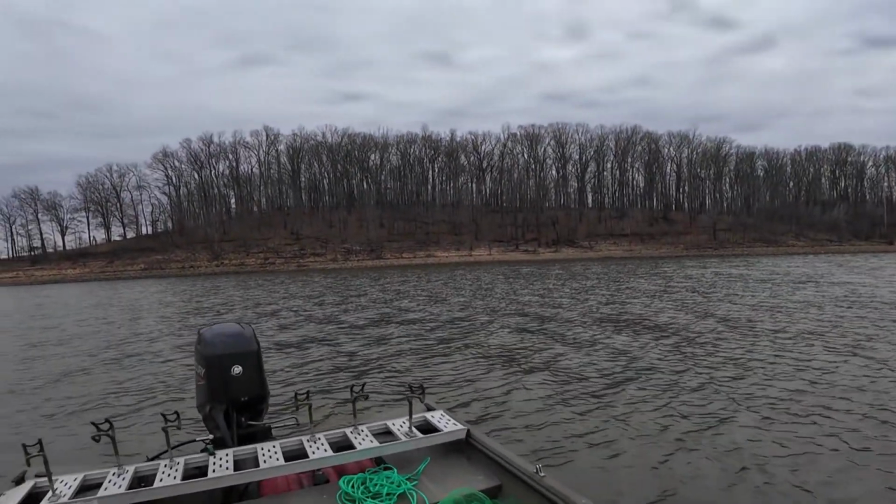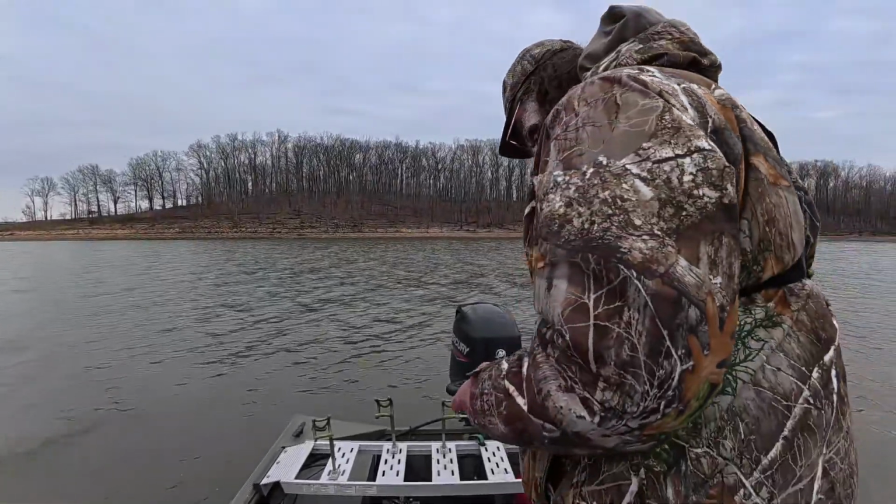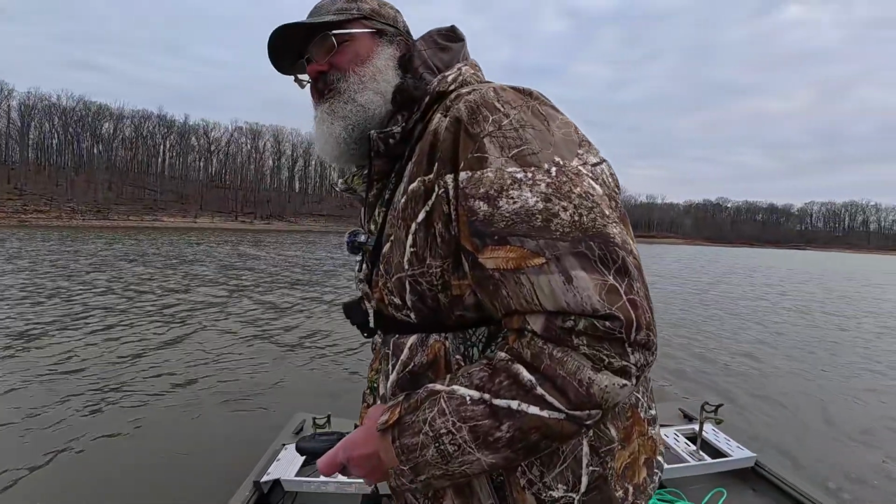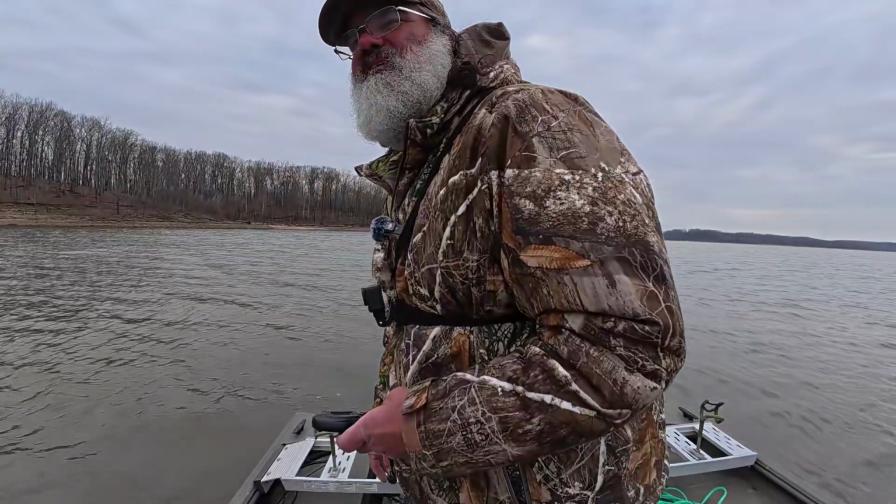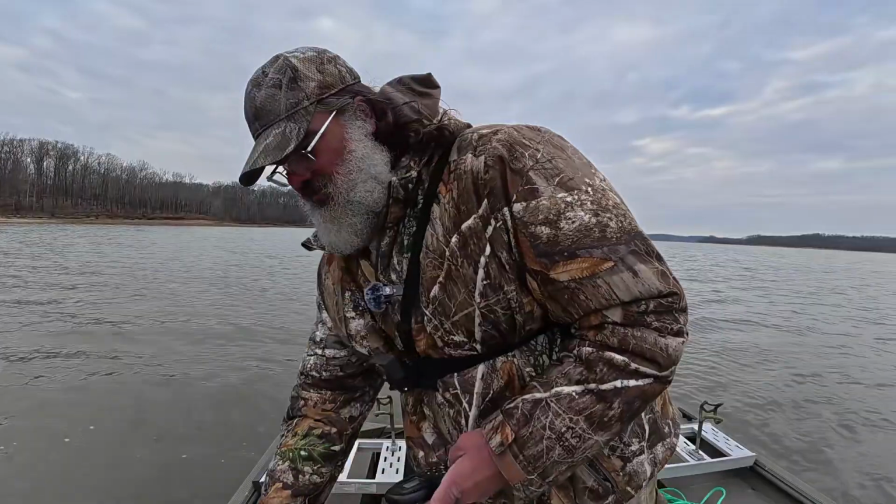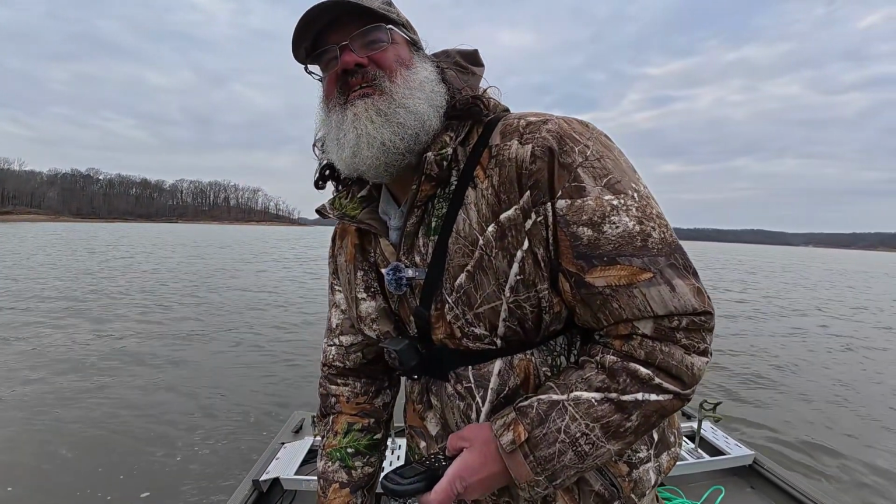I'm gonna get everything situated and get up on my back deck back here, whatever you want to call it, before I get into them again. I'm gonna point the trolling motor right down that track I just made until I get ready.